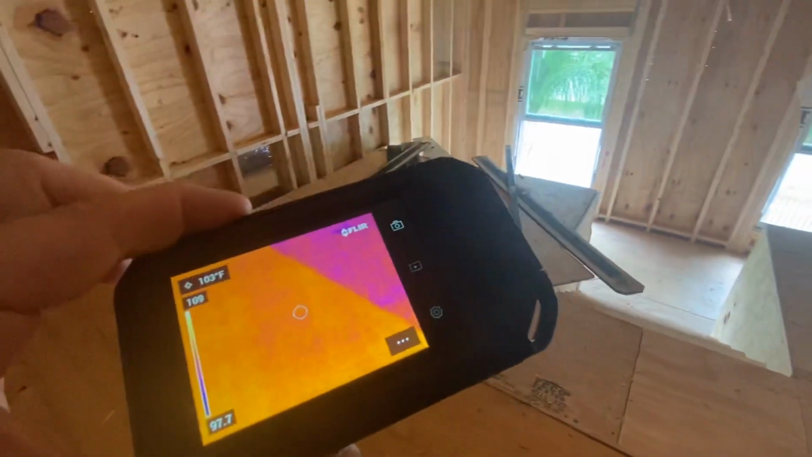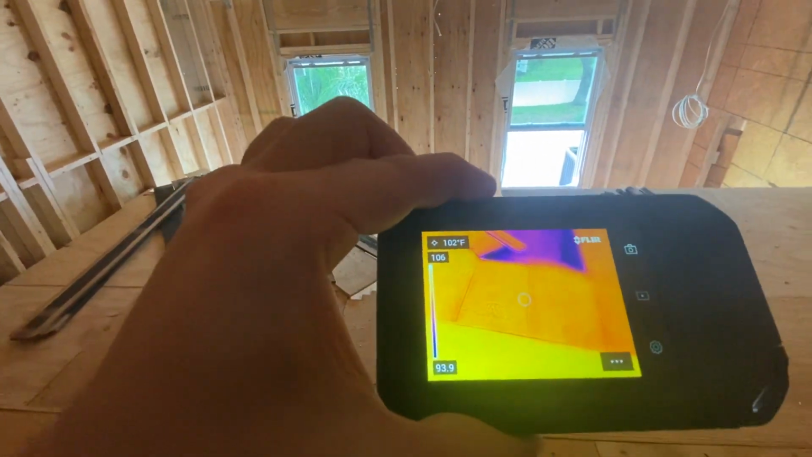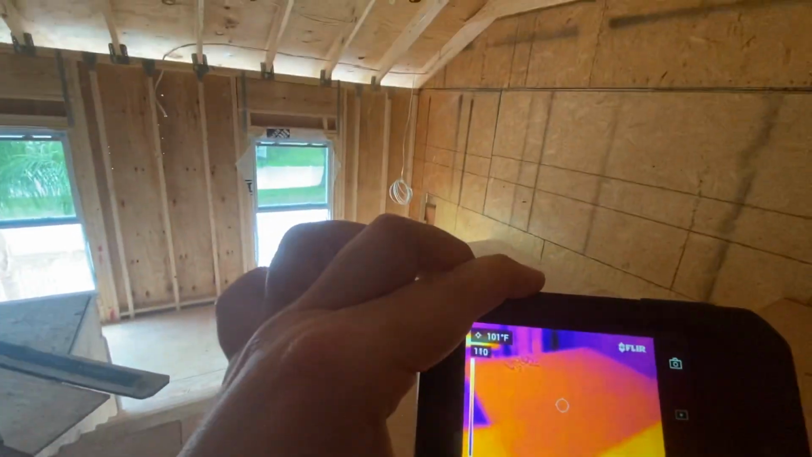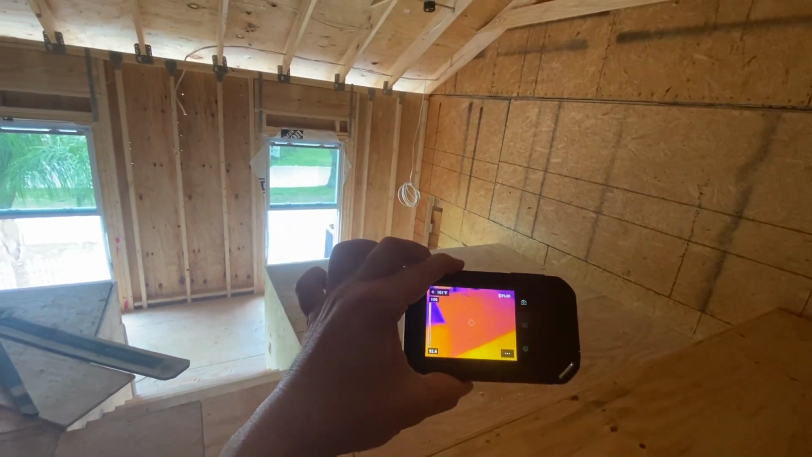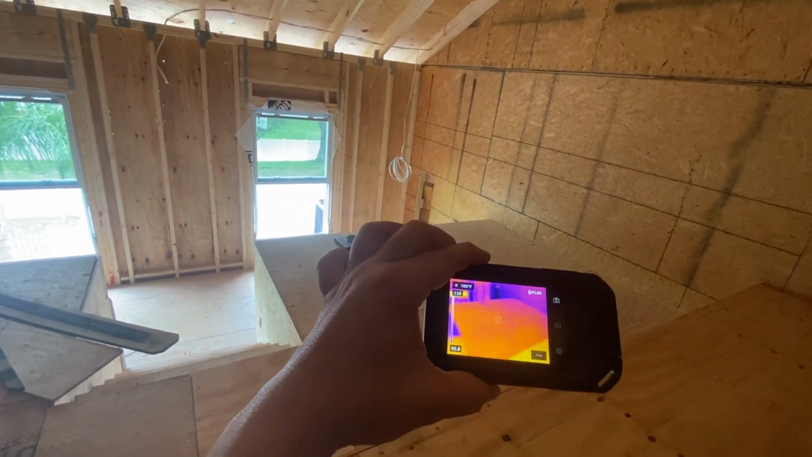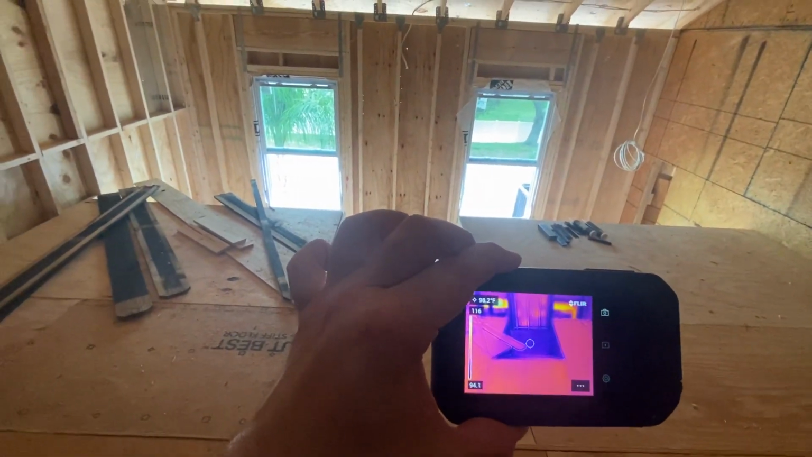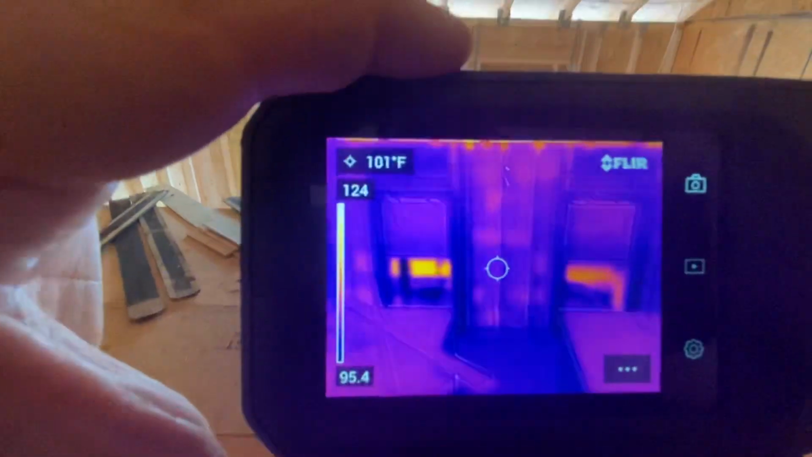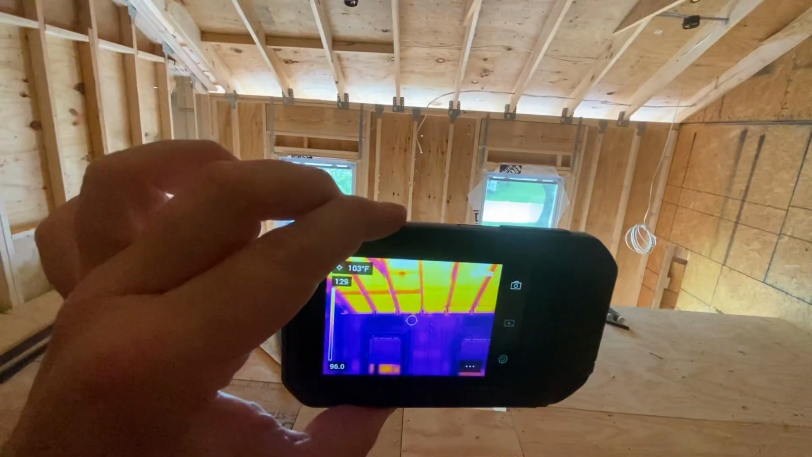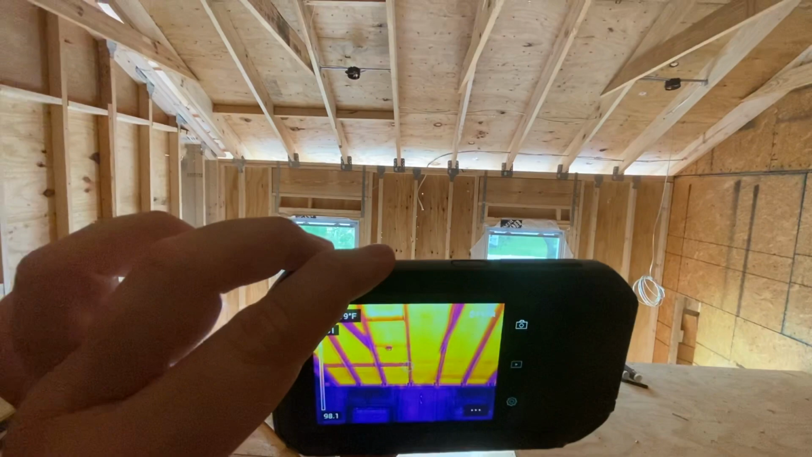Here's the bottom of the floor system that we have here, and this is directly on top of the attic. And this is 102 degrees. So the floor space is considerably hotter than the wall space. So being that this room is sitting on top of an existing roof, it would definitely be intelligent to insulate the floor as well. So anyway, just thought this was a cool video to show the FLIR camera, thermal imaging,